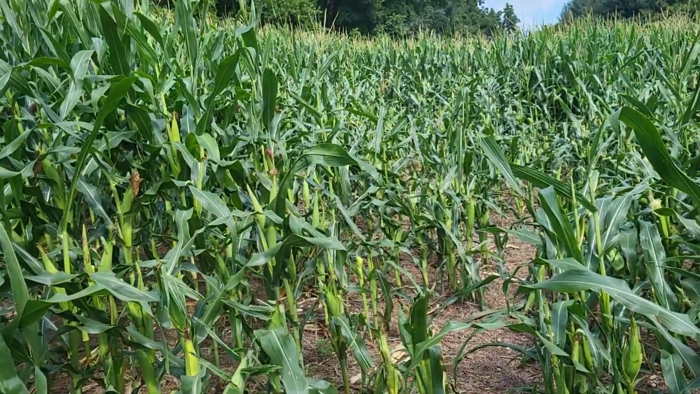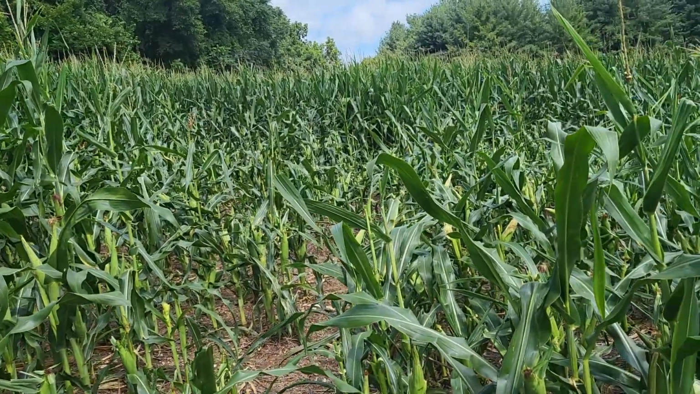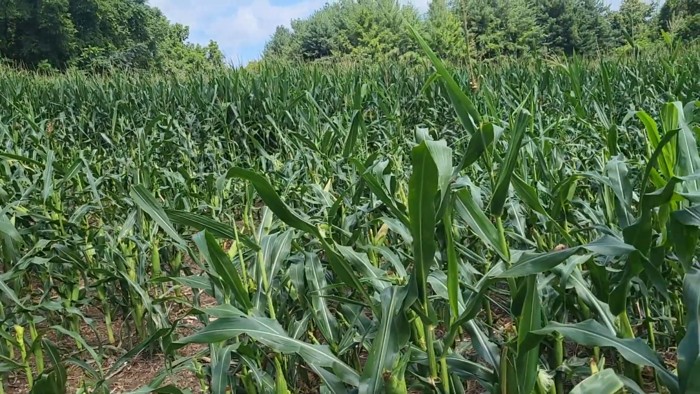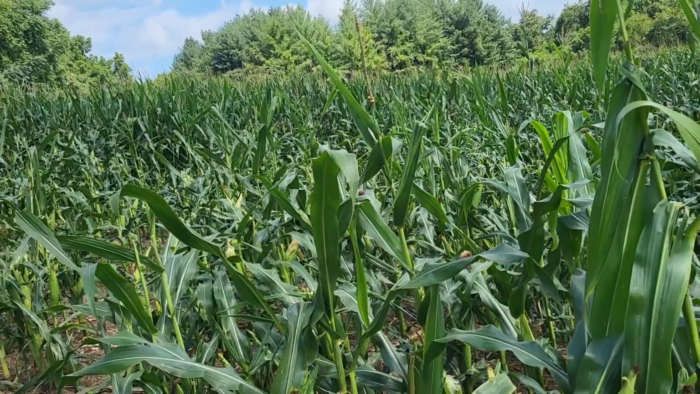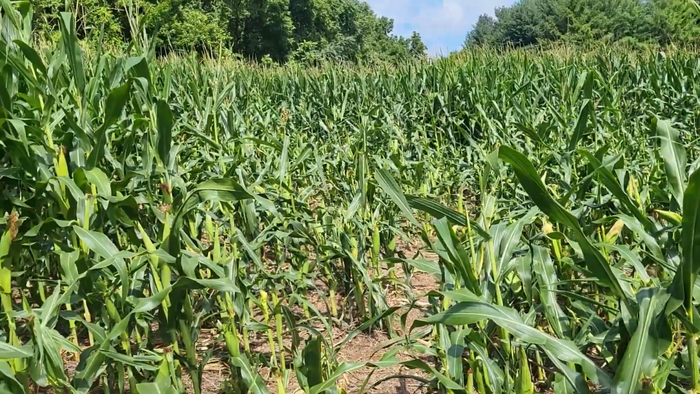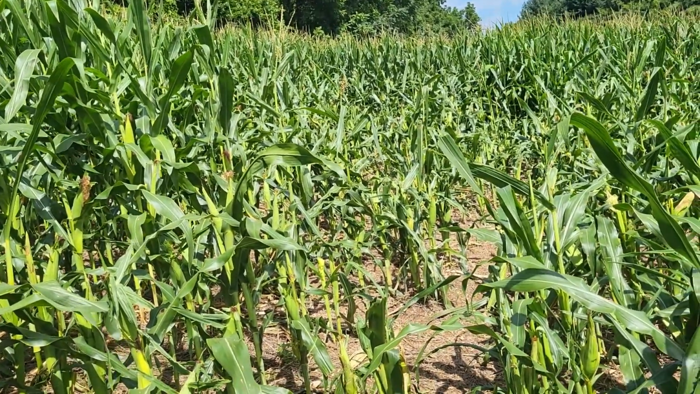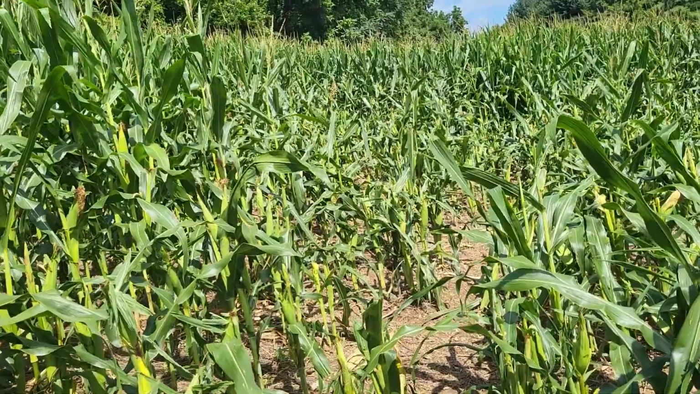Here's another one. This is the third one. This is all in the same field. This is probably about 200 yards up from the one I just showed. Not quite as big, but they're tearing it up.